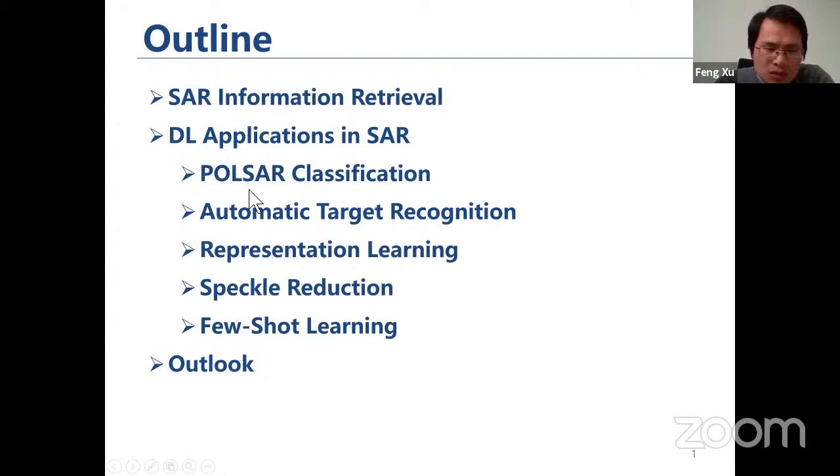So I put a few examples here. All of these works are published, and most of them are open sourced. So if you are interested, you can check on the website and on the papers.